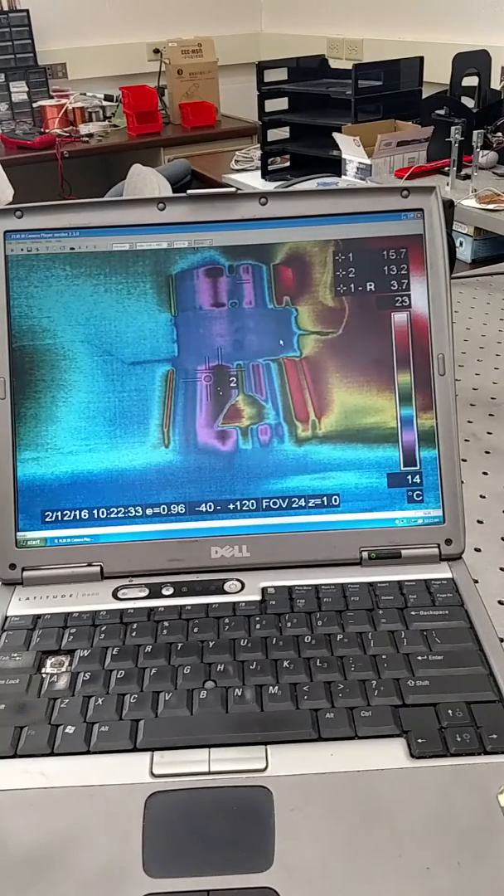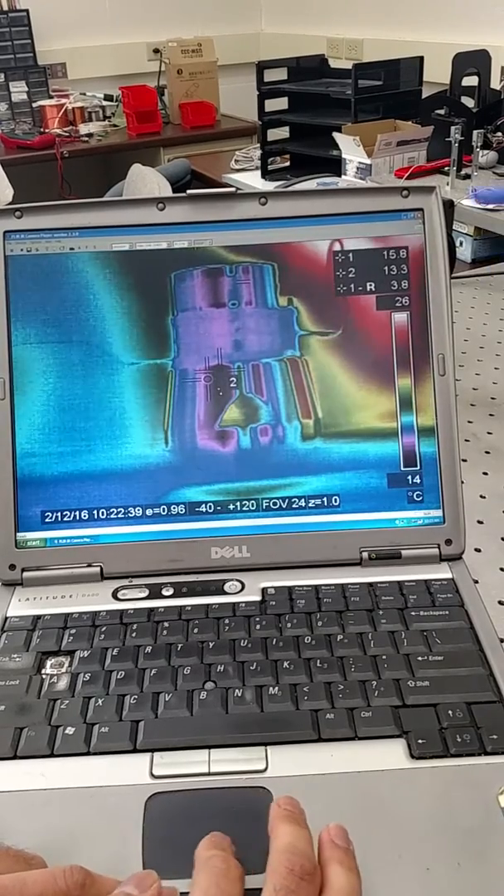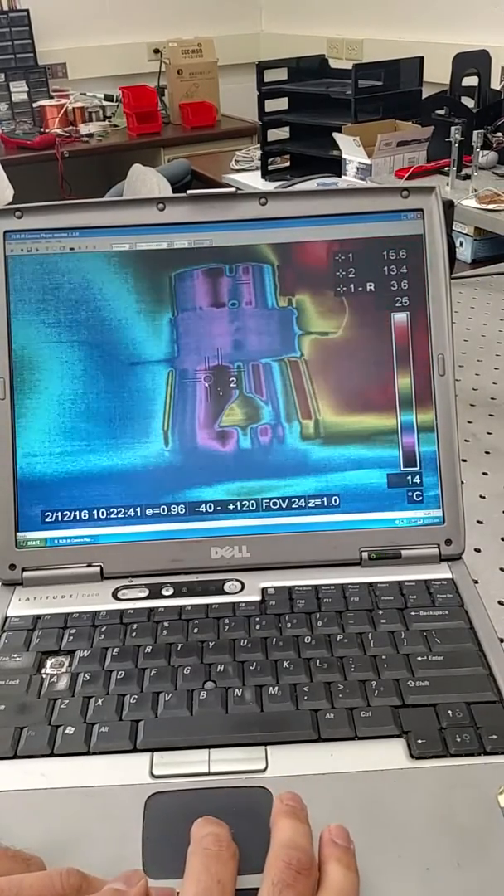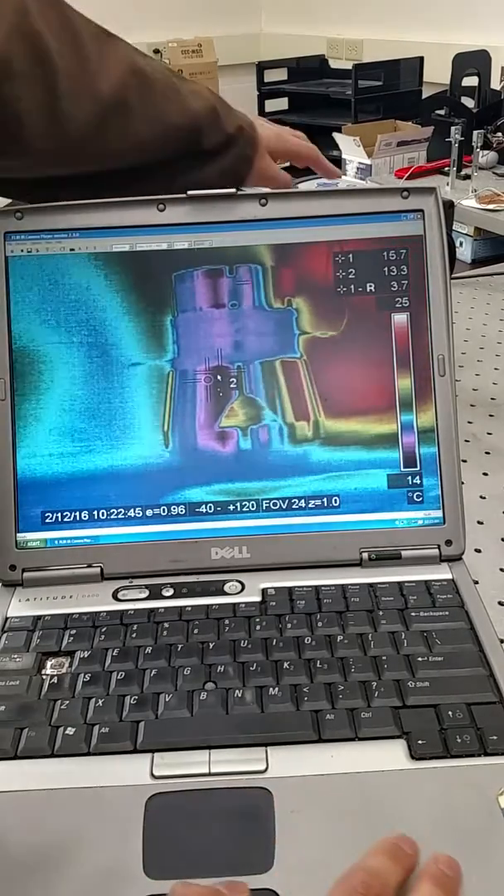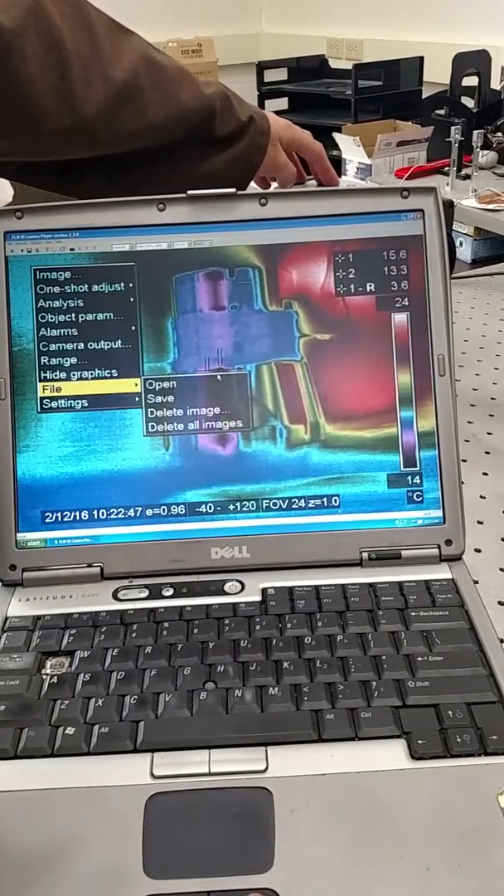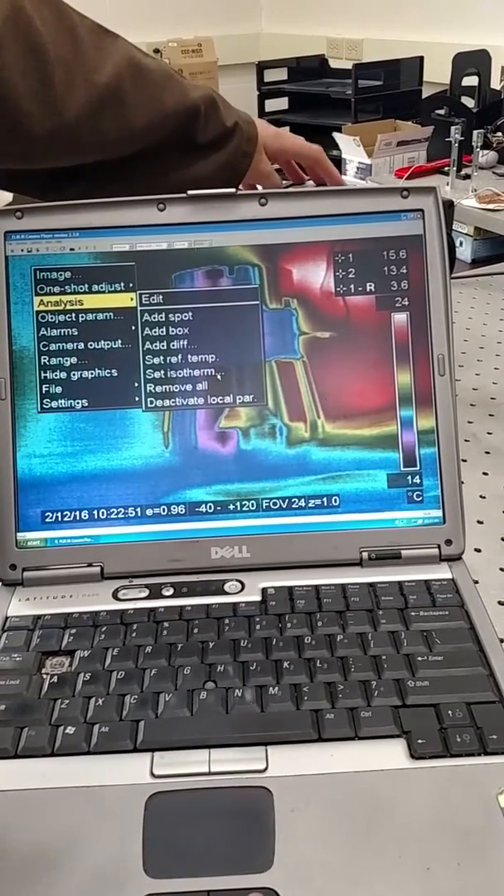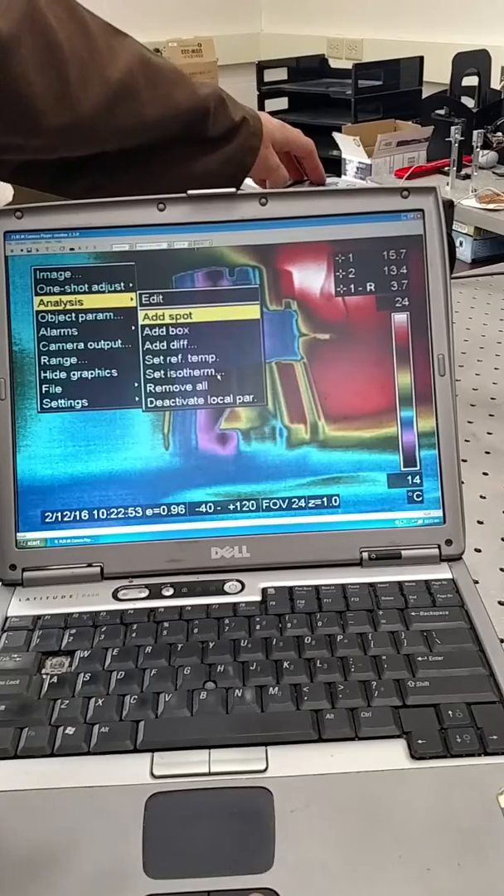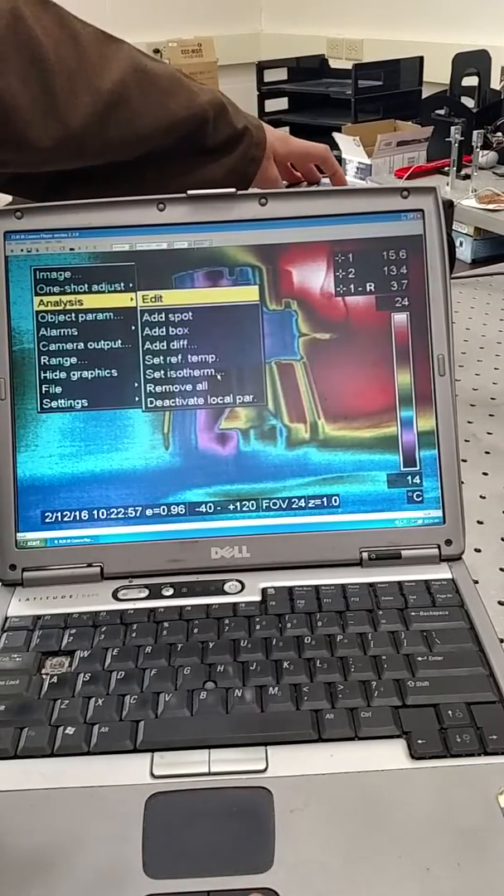So now what we would like to do is go into the other program. What are these? These are spot temperatures. So this is a temperature here and a temperature here. How can we change these plots? Okay, so basically you go here, analysis, edit. You can add another one, or you can edit this one. So just edit.